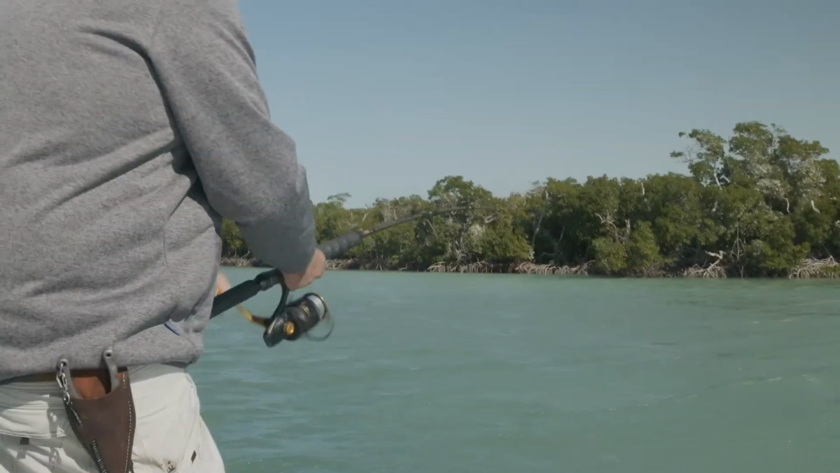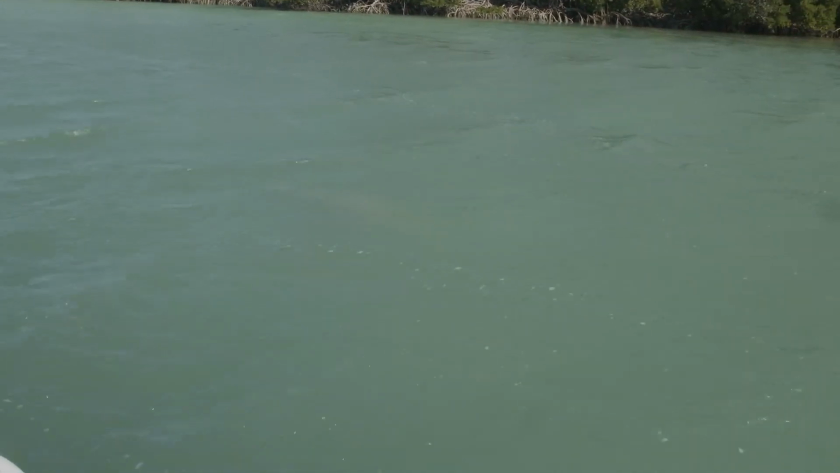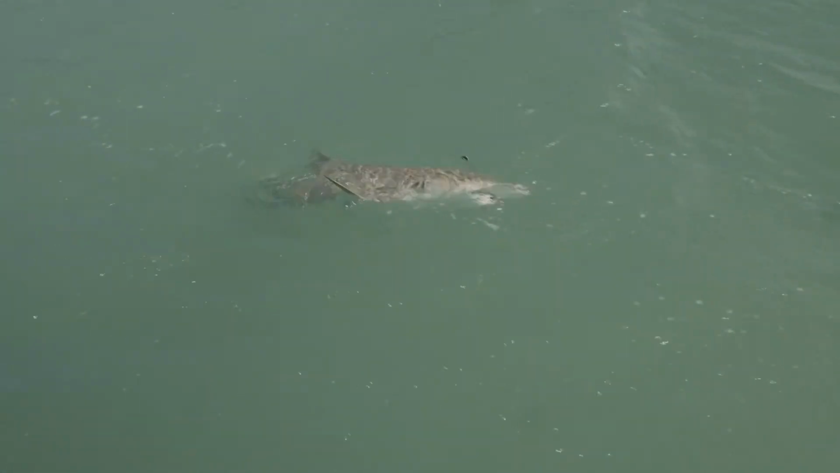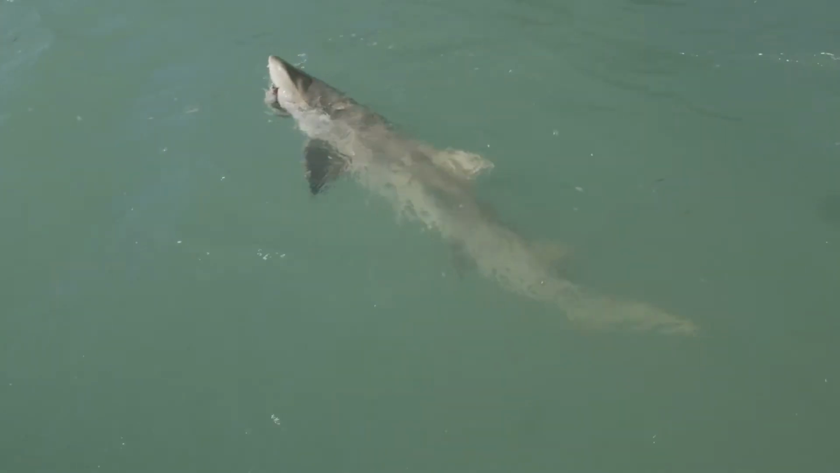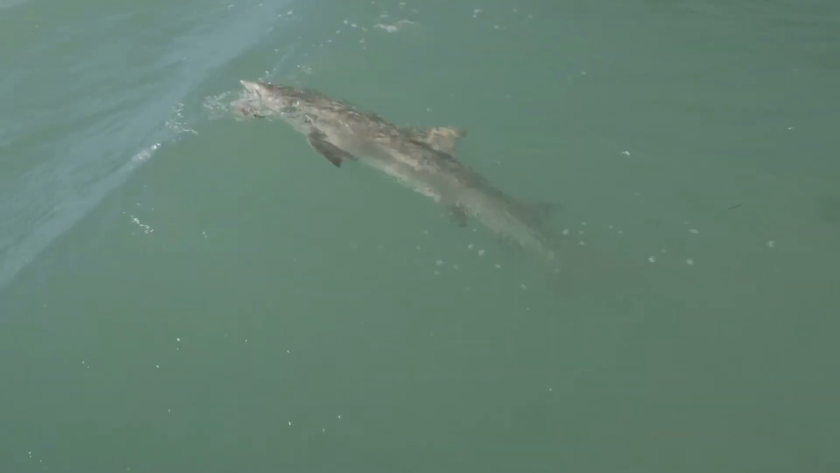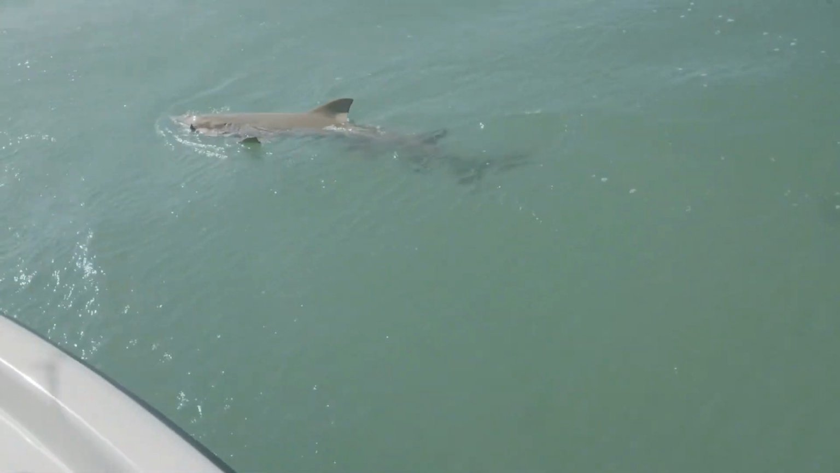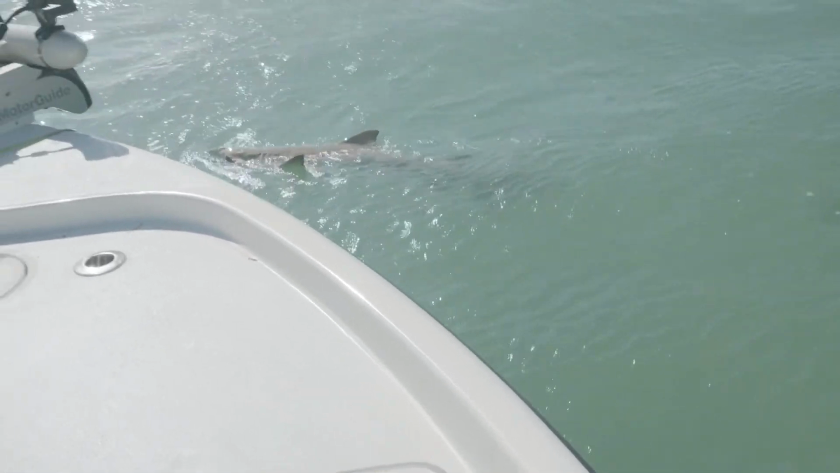I think it's a lemon. He looks about 6 foot. Be coming up kind of tired. Oh yeah. Got a remora on him. He's pissed. That's a lemon shark. You can tell by his dorsal fin and his second fin look almost alike, just a little bit smaller on his second fin.